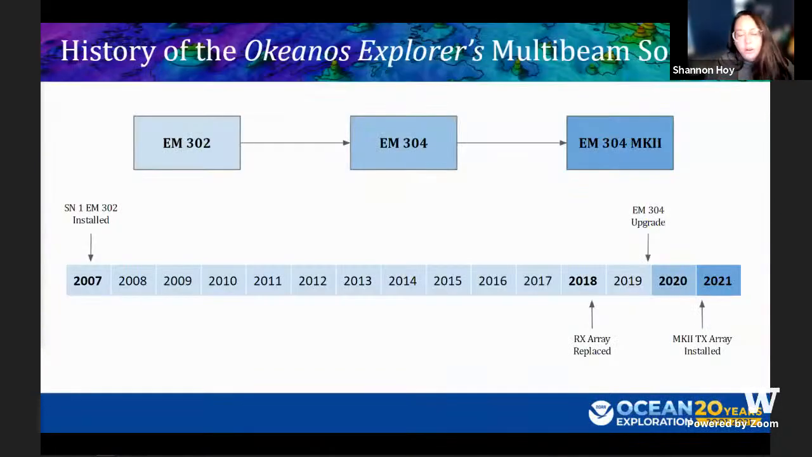So just a little overview of our mapping systems history. The Okeanos Explorer was equipped in 2007 with the Kongsberg EM302, which excitingly was serial number 1, so that's fun. That remained unchanged until the end of 2008 when that receive array was replaced. And then during the winter of 2019, the topside unit was upgraded to the new EM304. And then we were fortunate enough to actually squeeze in the sea acceptance testing prior to expeditions being paused.